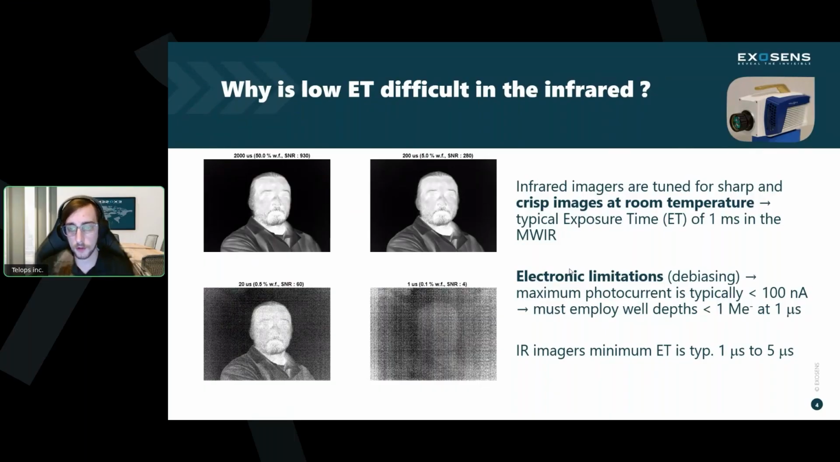And then we run into two problems there with the signal level. We're receiving less signal from the target, obviously collecting for a shorter exposure. But then we have to worry about that signal level, and we need to keep it between two thresholds. The first of which is pixel saturation, which you might be familiar with. Pixel saturation is when the wells are actually full of photons. The photons have exceeded the capacity of the pixel, and it needs to reset itself before collecting any useful information.